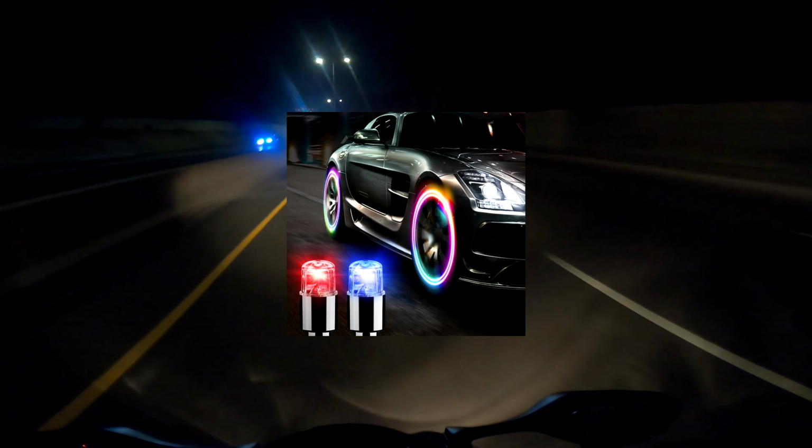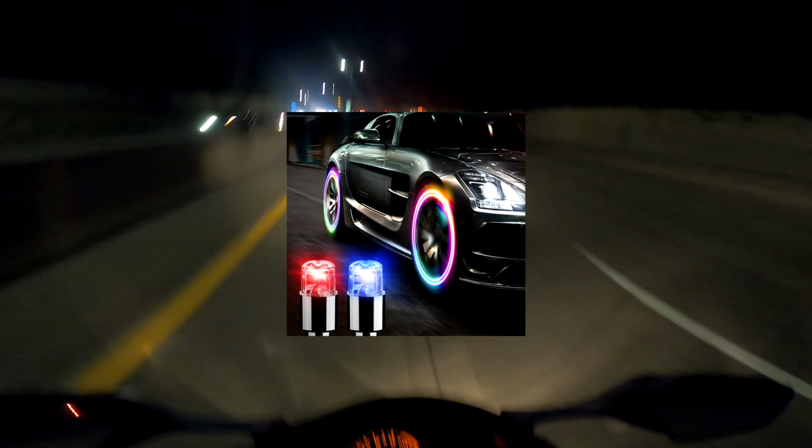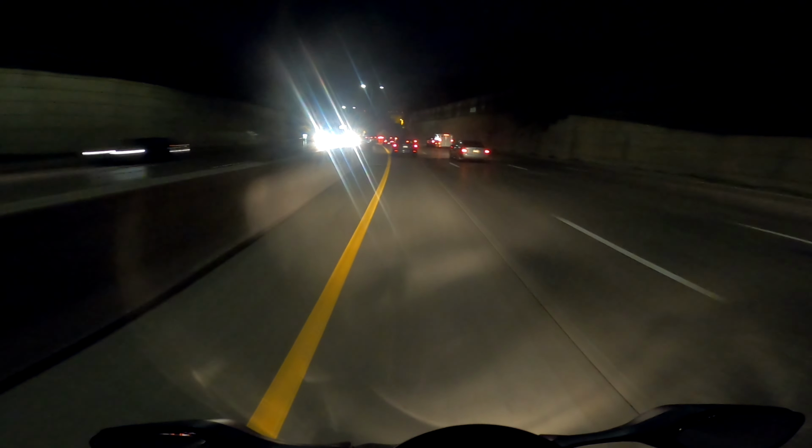Oh, I got some neon lights on this. I think I've seen those things. Little tire caps, right? Start spinning, they start lighting up. It's not doing it anymore. Oh, now it's doing it. And that purple definitely got beef with the Vikings. Skull.